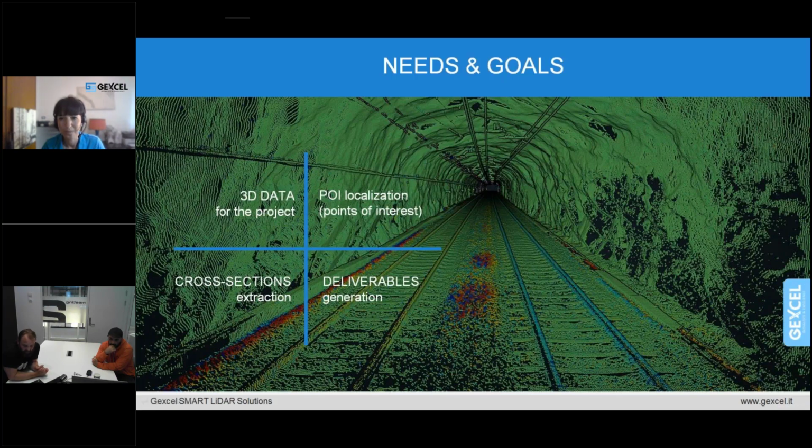For this project, we had 3 types of point cloud data. We had aerial LiDAR scan, we had mobile mapping LiDAR scans from train, and we also used some terrestrial scanning.